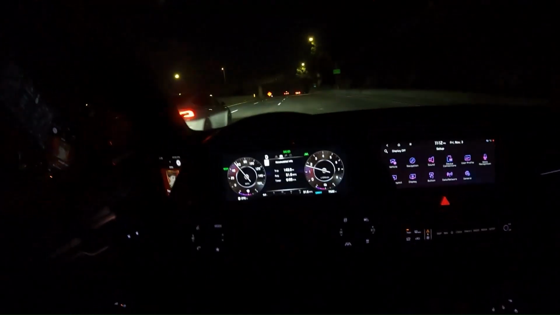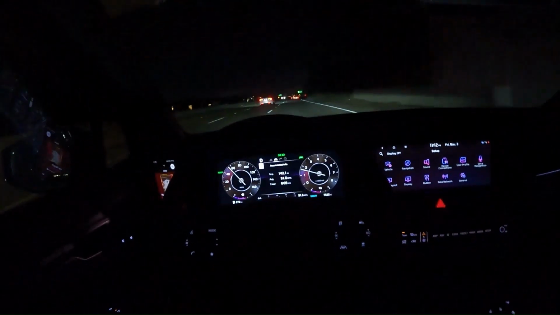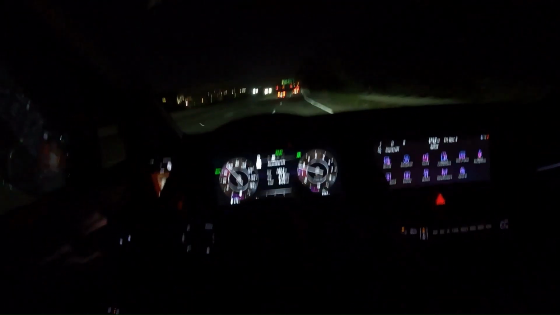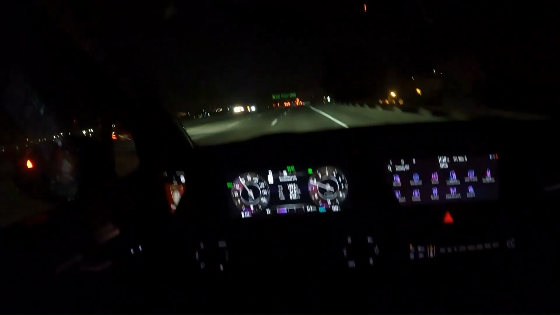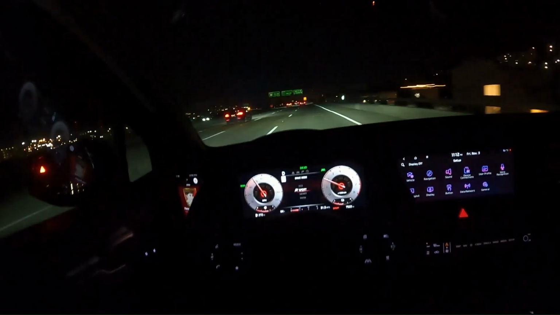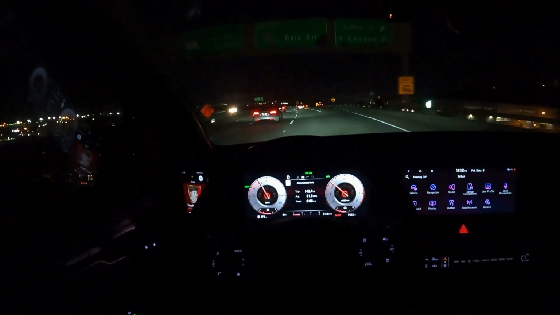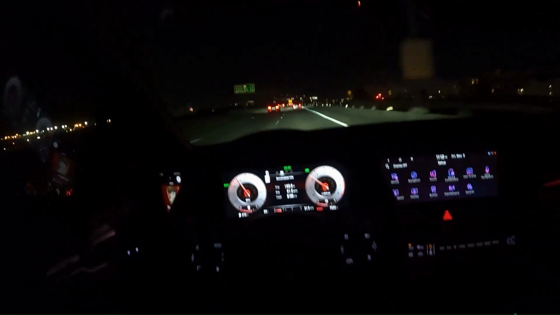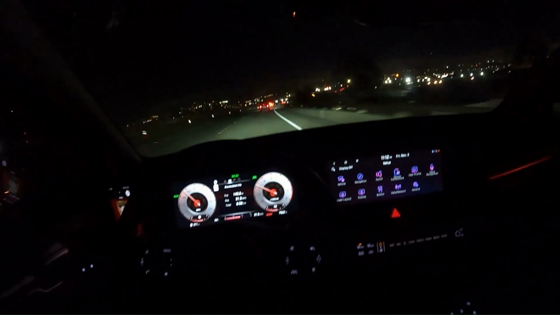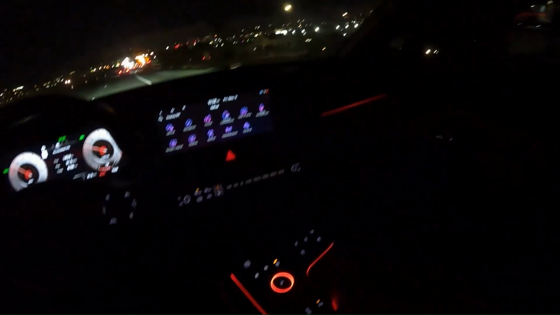Now if I go to smart and put it on sport, it's going to downshift. If you look at the RPM there, it's right below 2000, and it just increased to over 2000 even though I was going around the same speed, because I switched to a lower gear. Where the ambient lighting turned red.